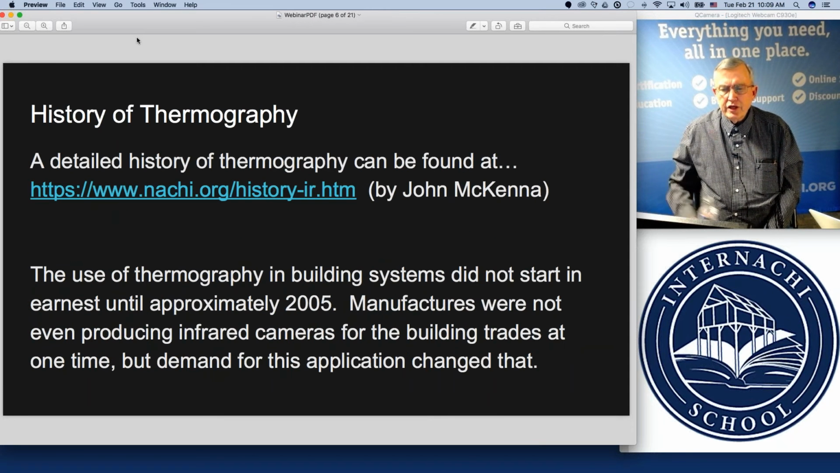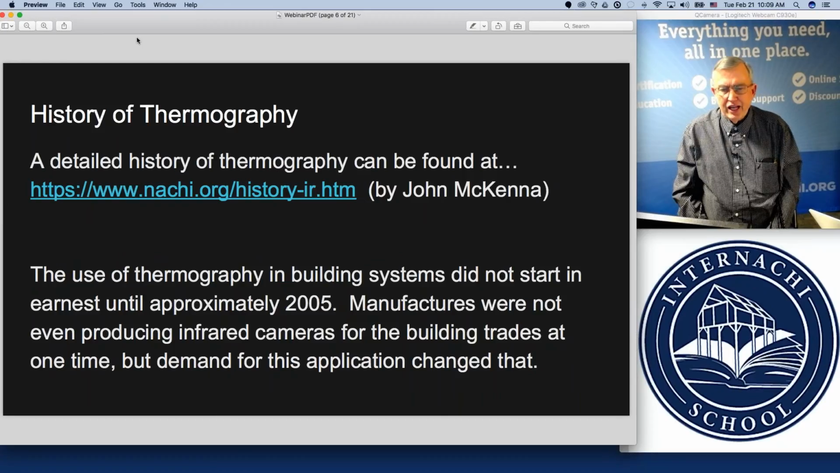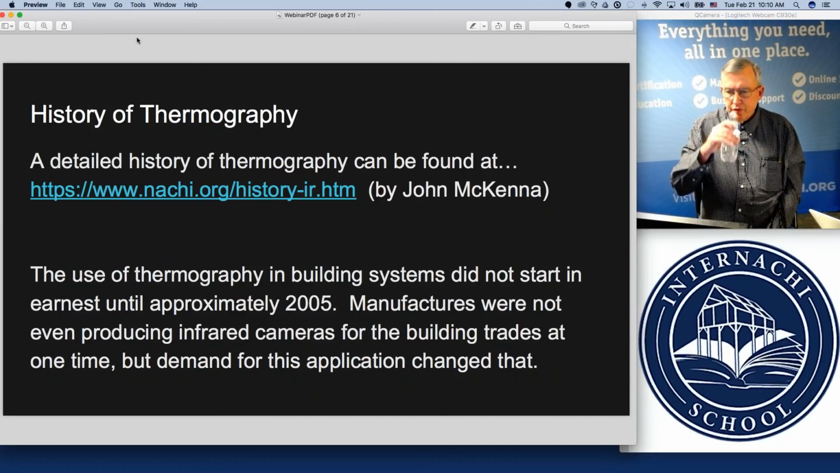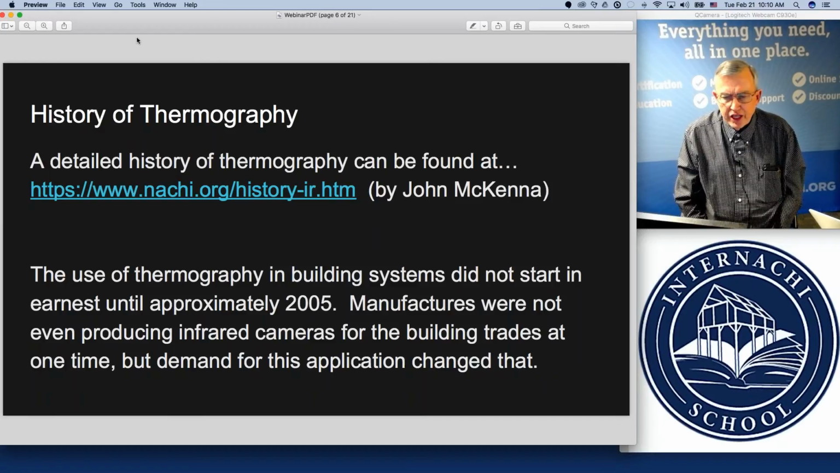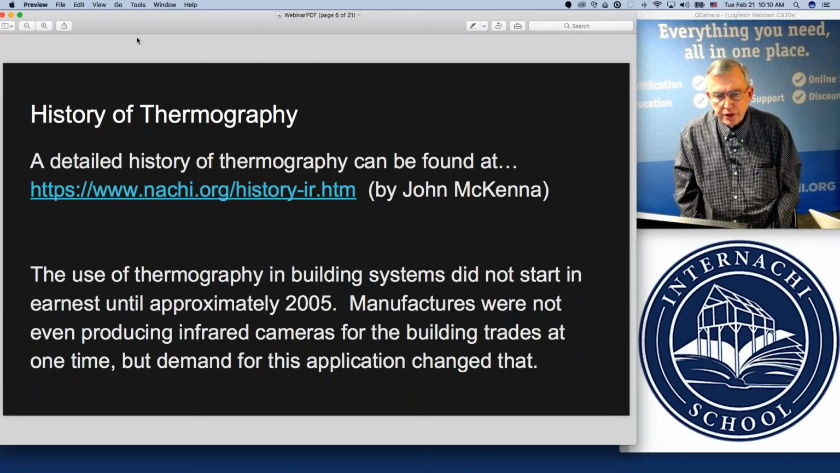And there's a link there on the page that you see in front of you now, detailing the history of thermography. So that's an interesting several pages to read regarding the history of thermography if you'd like to learn more about its original discovery back in 1800 and how it's developed over the years.